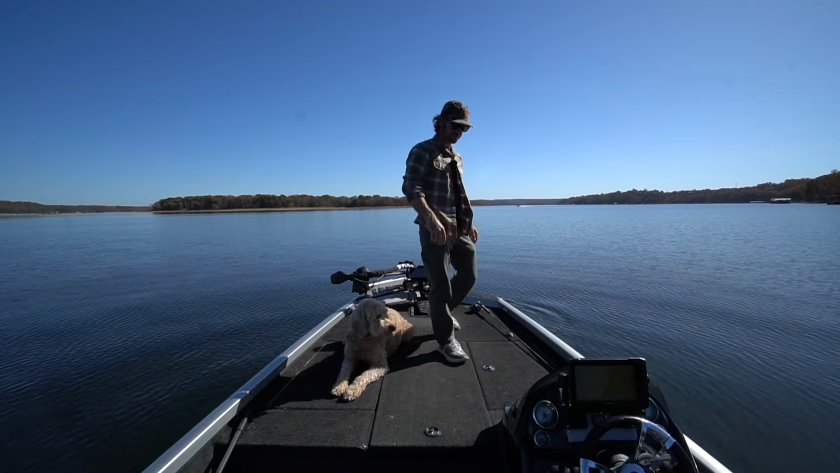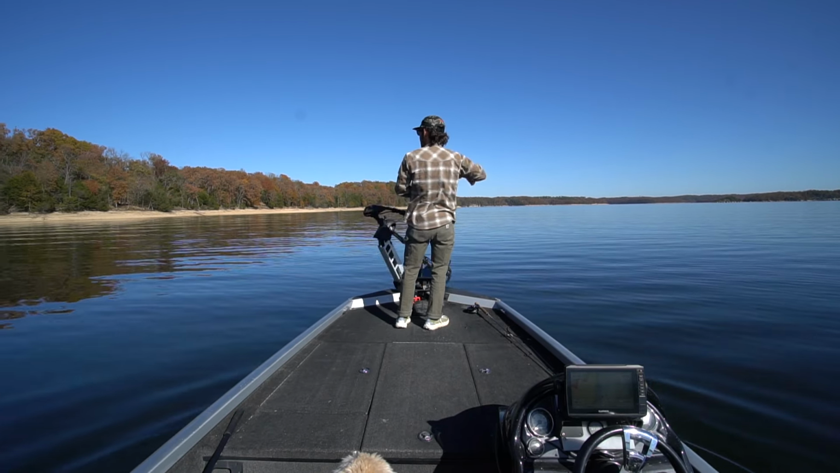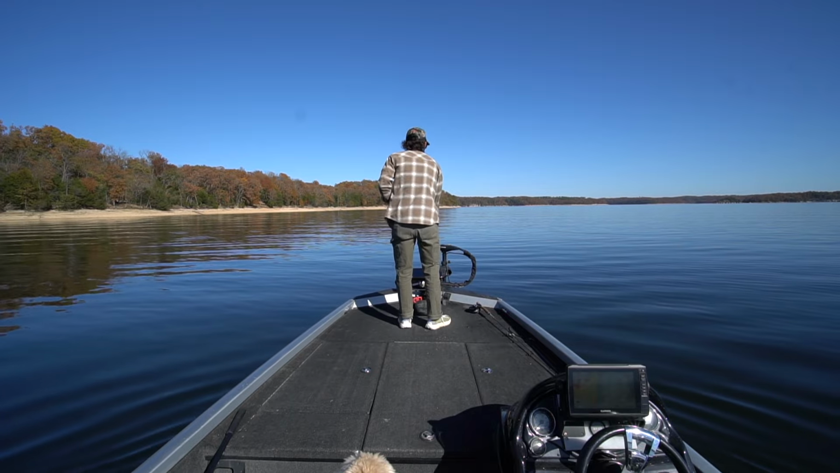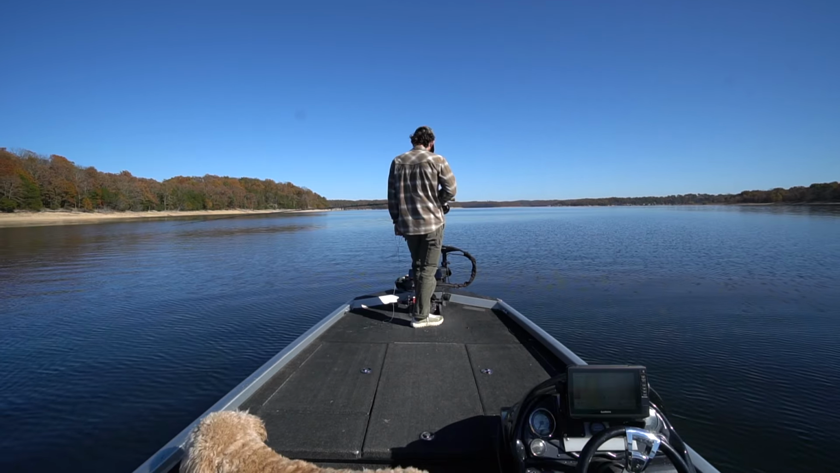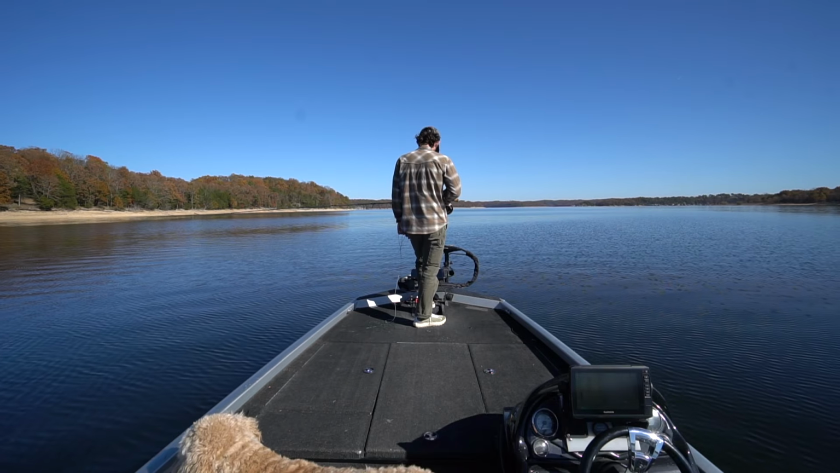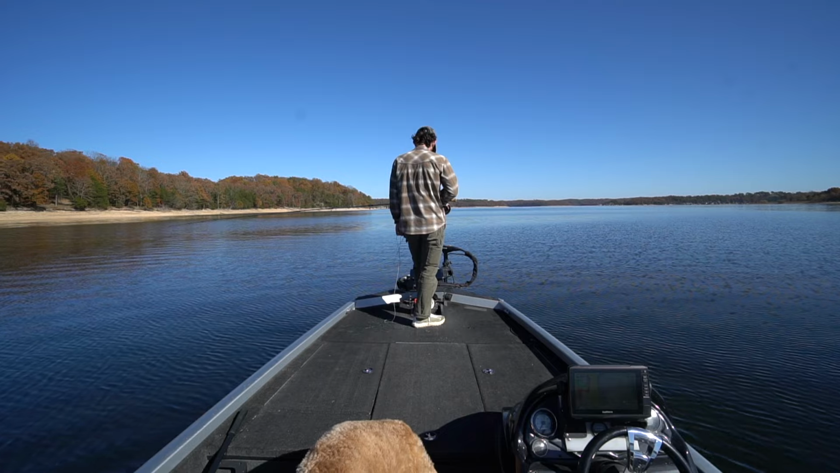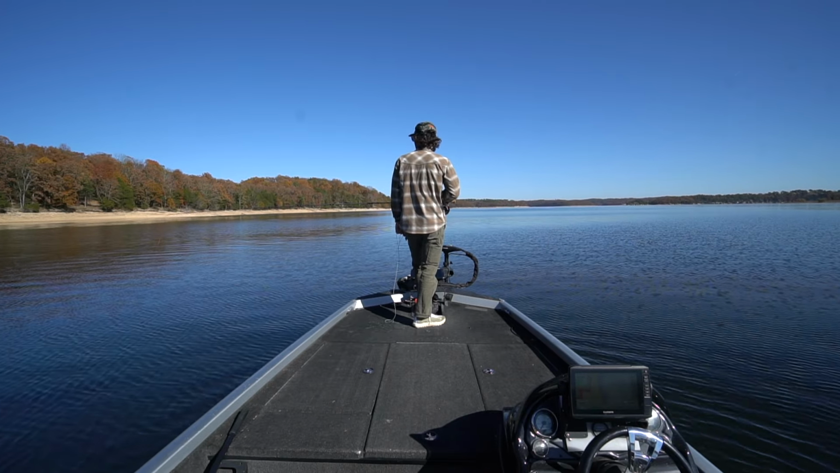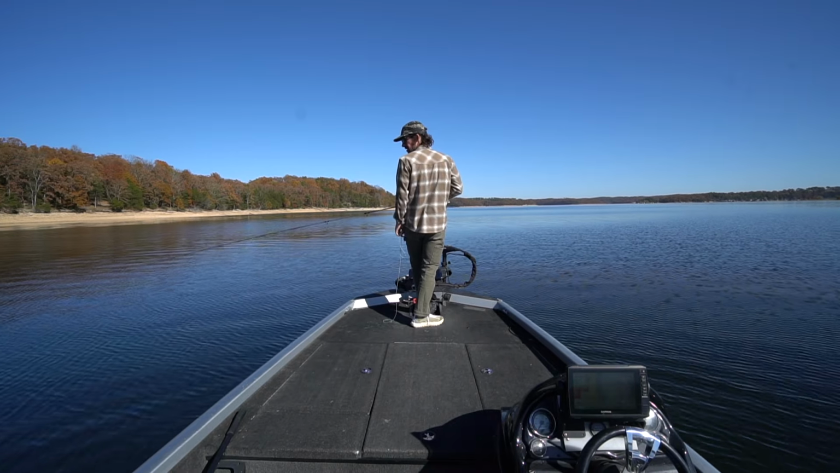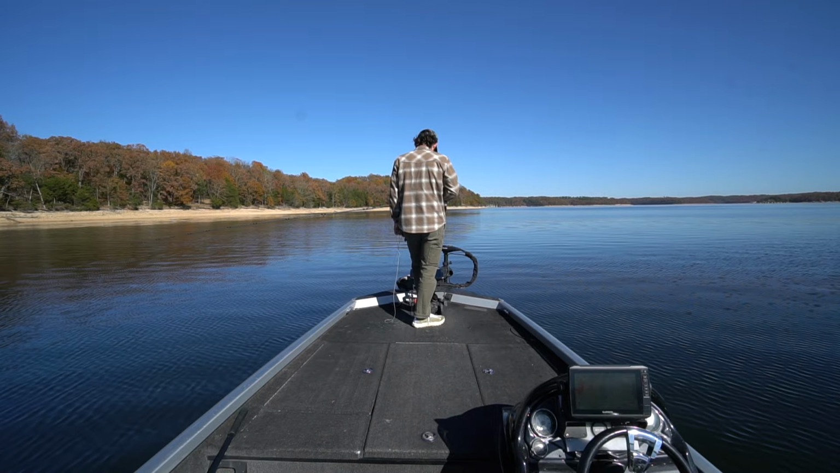All right, let's see if we can't find a striper out here. I don't see any movement of bait, but I'm going to just admit it to you guys, I'm glued to the Livescope for a little bit, just trying to find a fish. If we don't find one pretty quick, we probably won't stick around here for too long because there's so many places to go. I also might change up this fly.